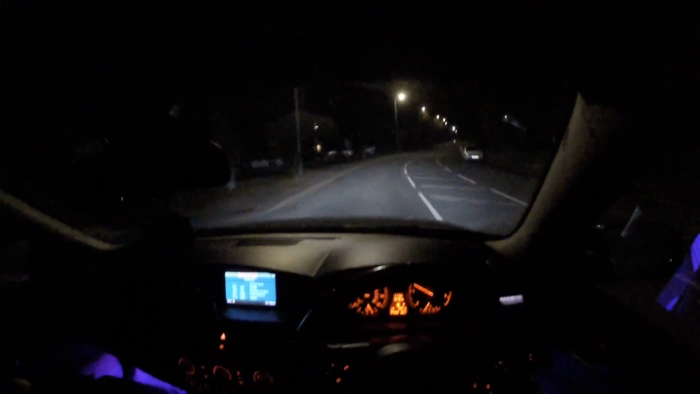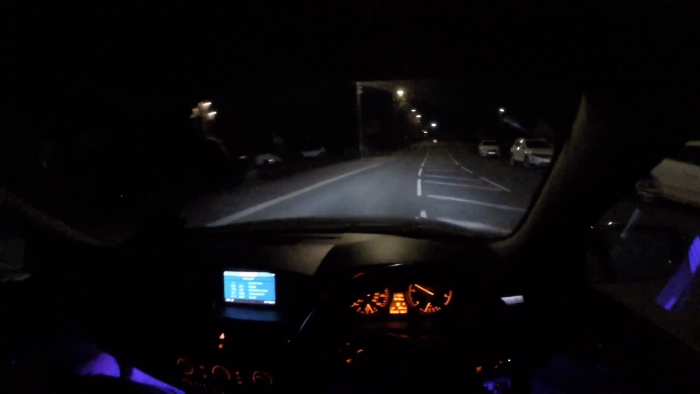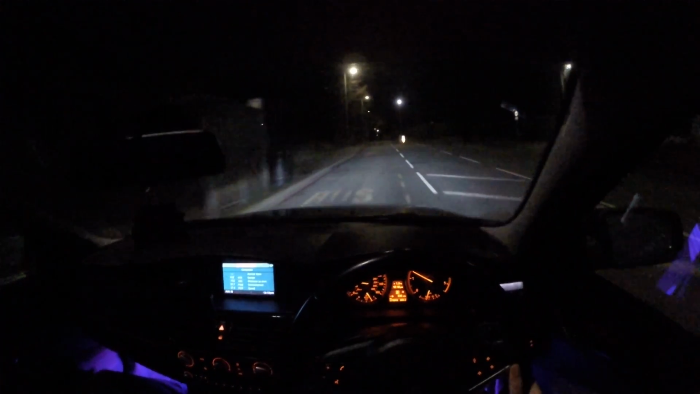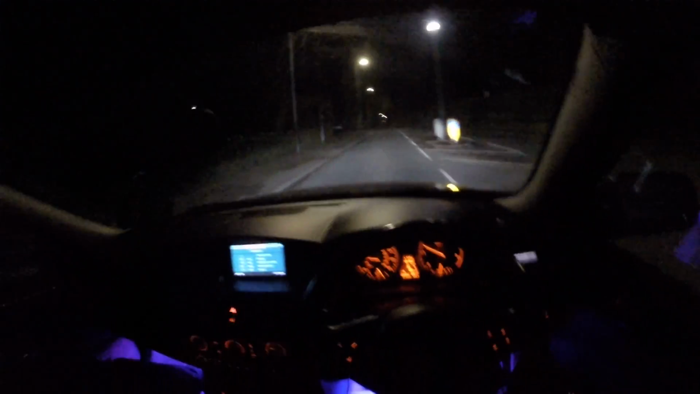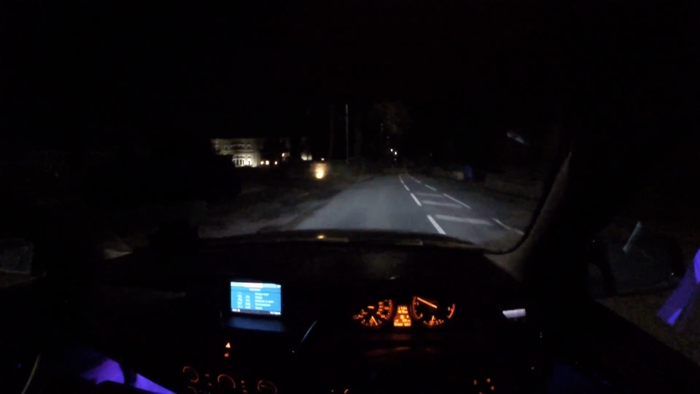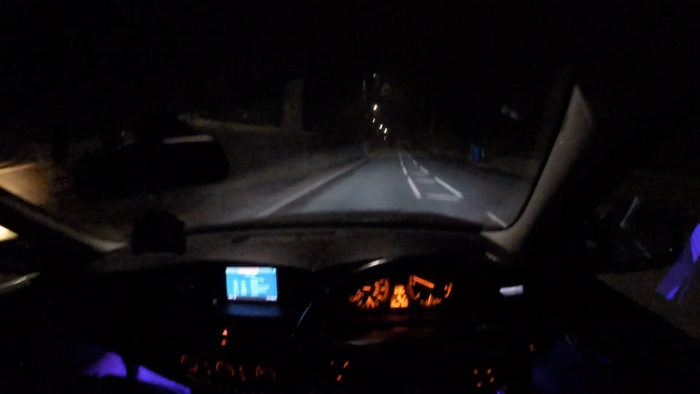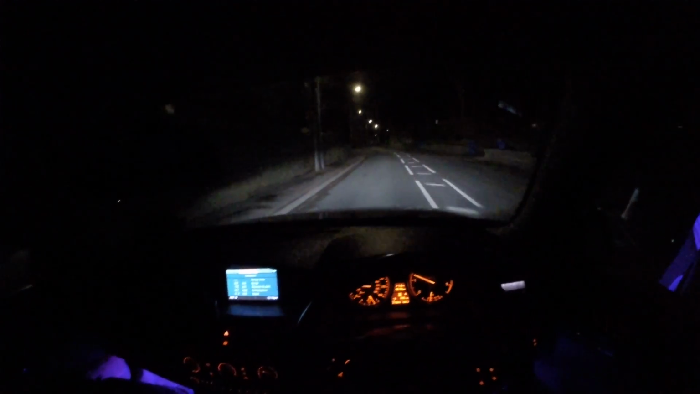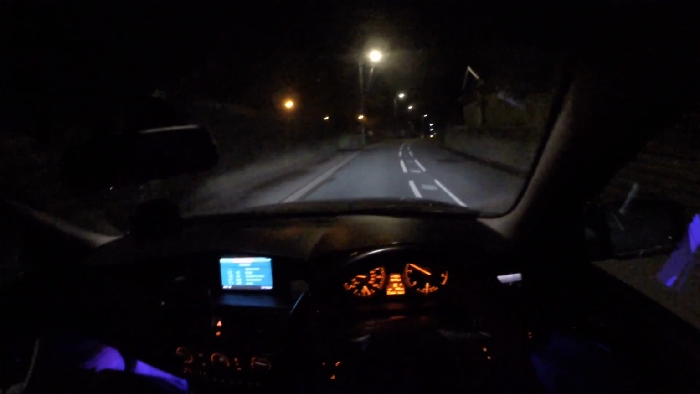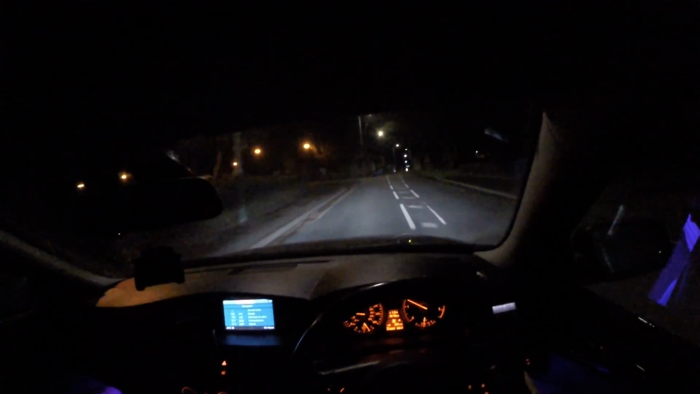Sports mode in this car is useless because you have no torque above 2,500 RPM anyway, because it's a diesel. That's one thing I learned, because I did sports mode, put my foot down, and thought it's better to let it go up a gear and reload into 2.5 again, and then up another gear, 2.5, up another gear. All your torque's around 2,000 to 2,500.